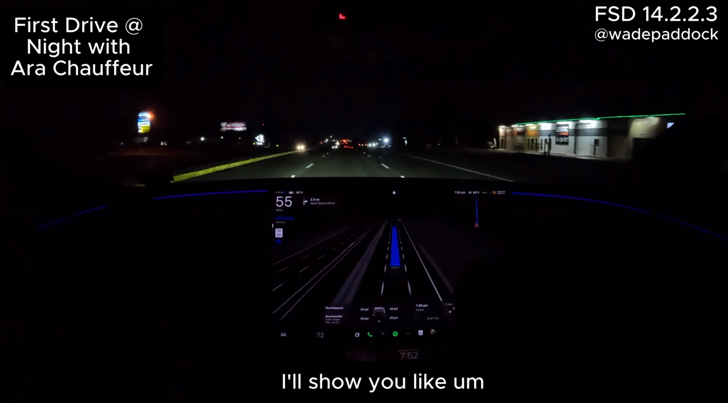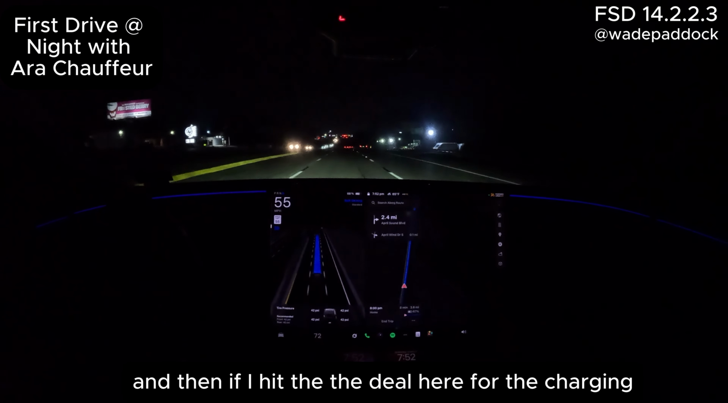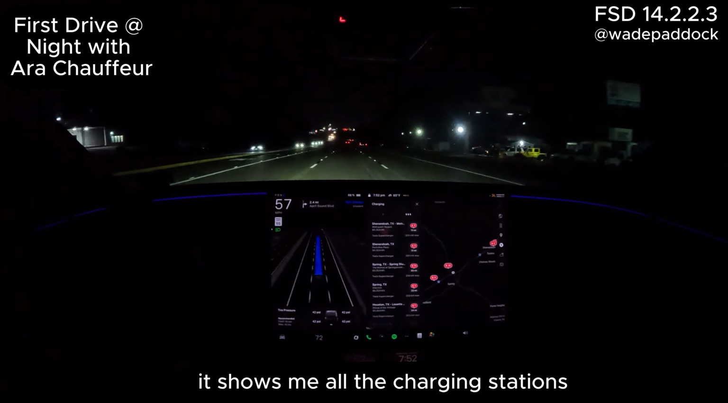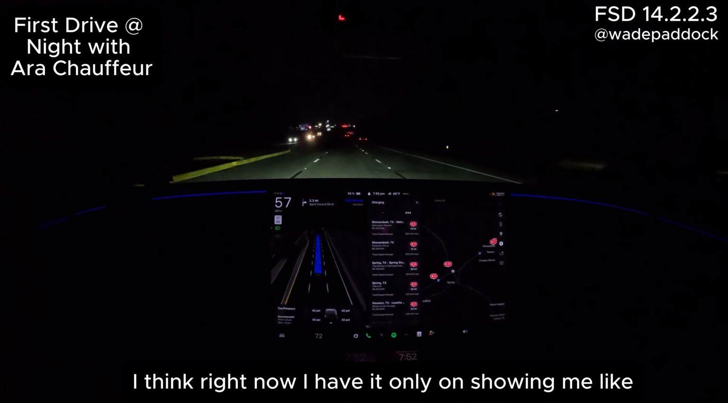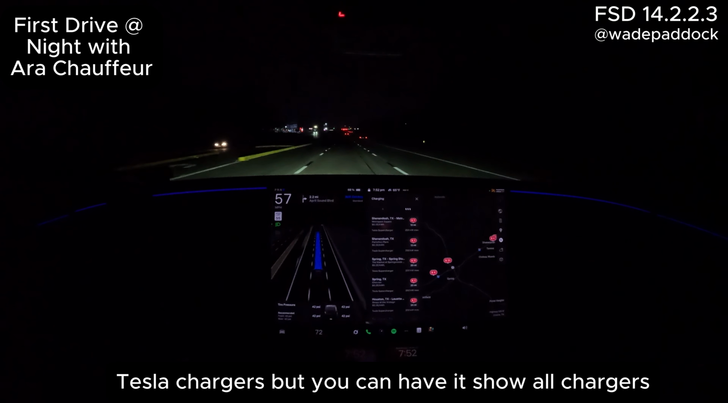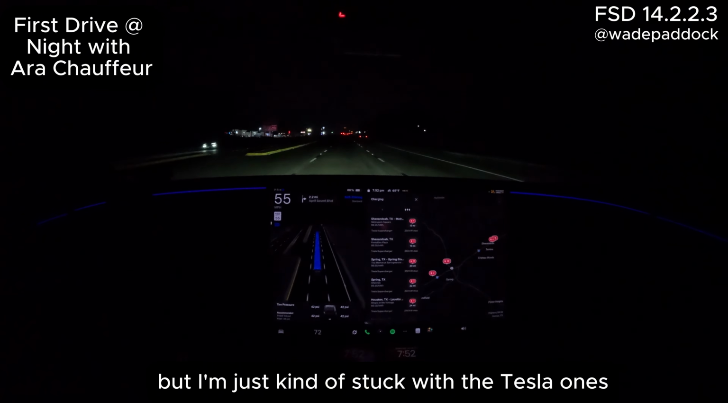Well, while we're driving, I'll show you. What I would do is go over here, and if I hit the charging button, it shows me all the charging stations nearby. I think right now I have it only showing Tesla chargers, but you can have it show all chargers, even the ones that aren't Tesla chargers if you want to, but I've just stuck with the Tesla ones.